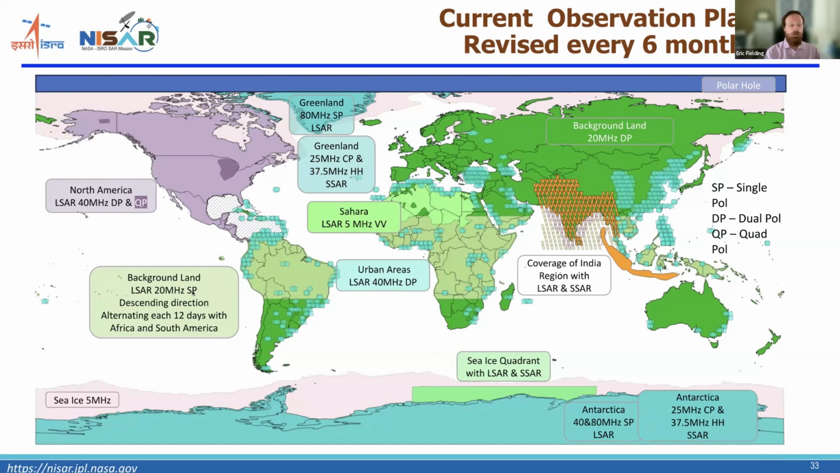the light green color here is the background land. The two different green colors are both background land on this map. 20 megahertz. This is the 20 megahertz, 6-meter resolution, dual polarization. DP is dual polarization. So that's most of the Earth.